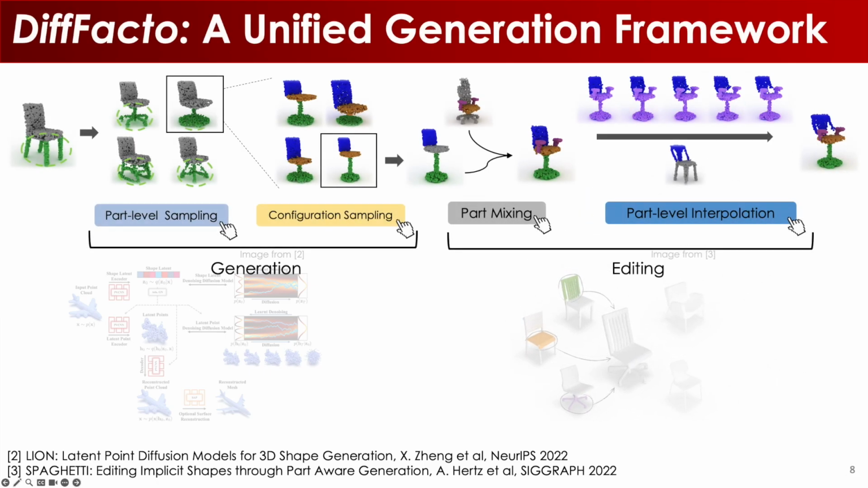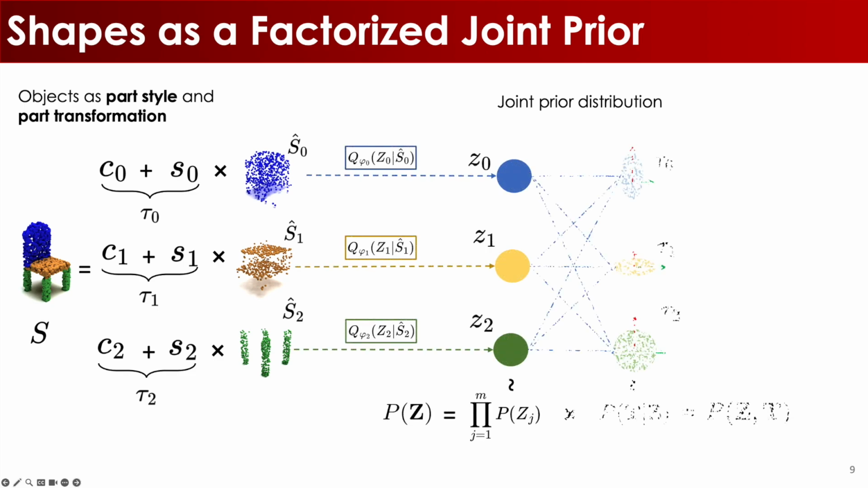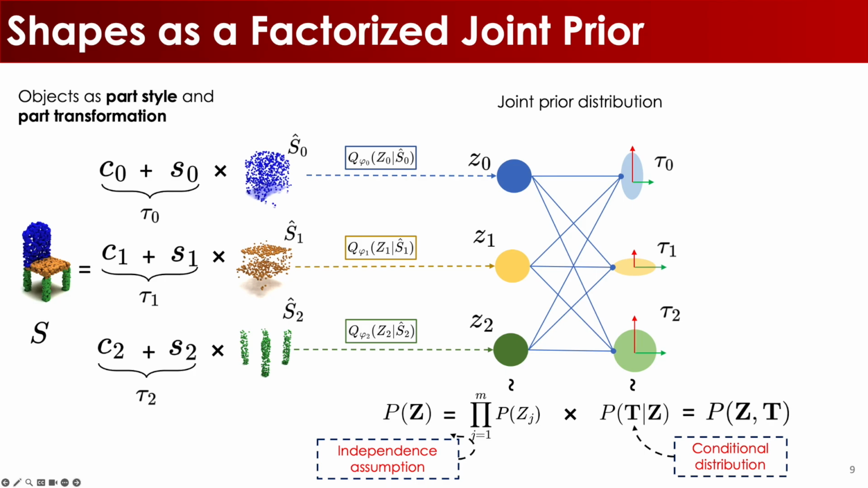In contrast, we introduced DiffFacto, a novel probabilistic generative model that enables both generation and editing tasks. To achieve this, we propose a factorization that decomposes the shape space into the individual part styles and their transformations, where these factors are sampled and encoded independently. We also assume independence on the part styles and conditional independence on their transformations.